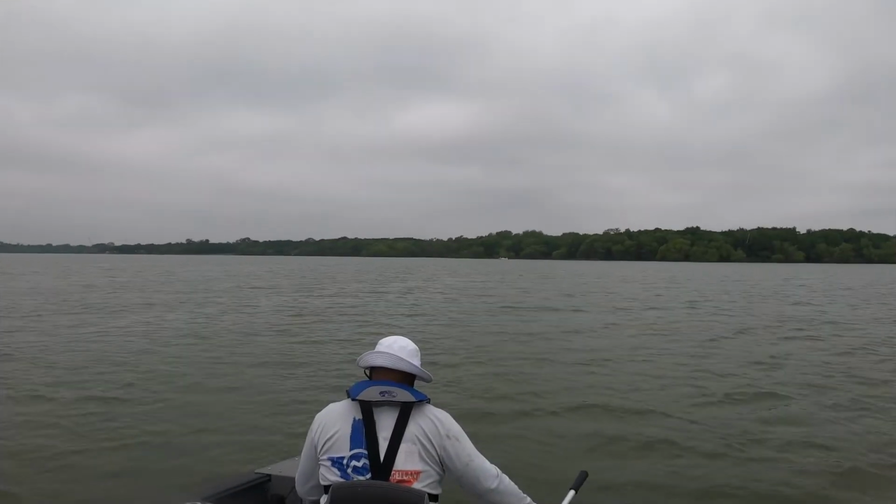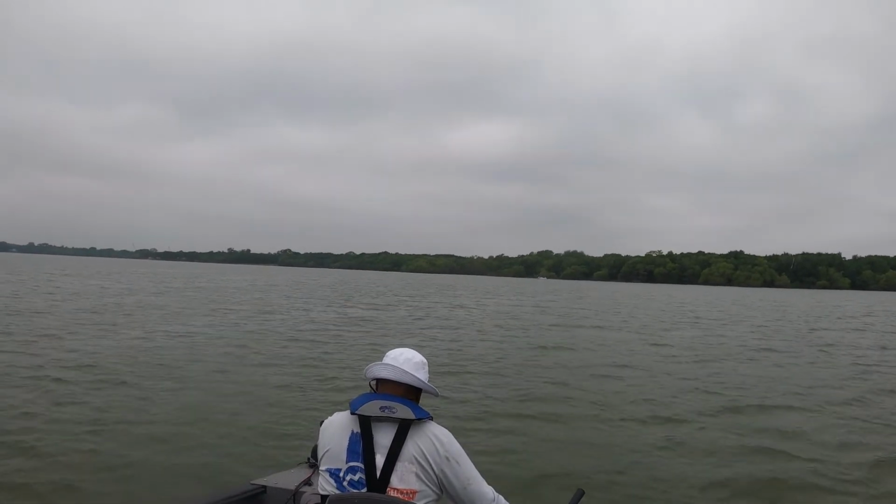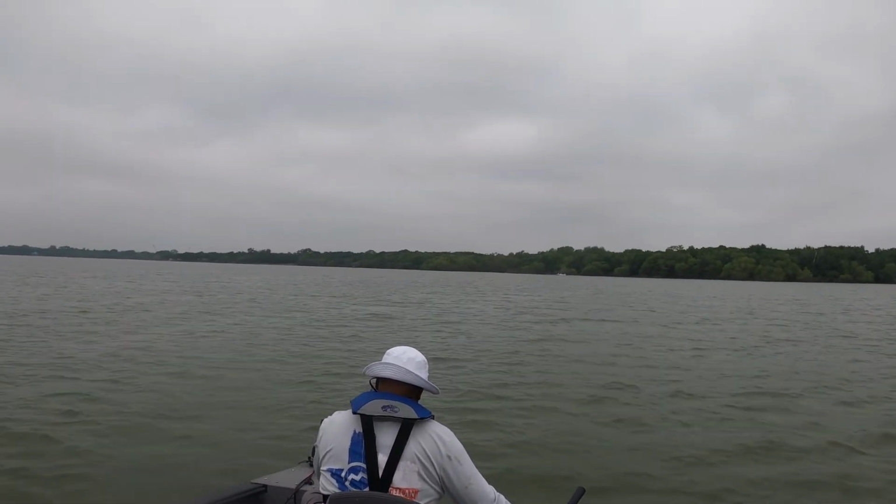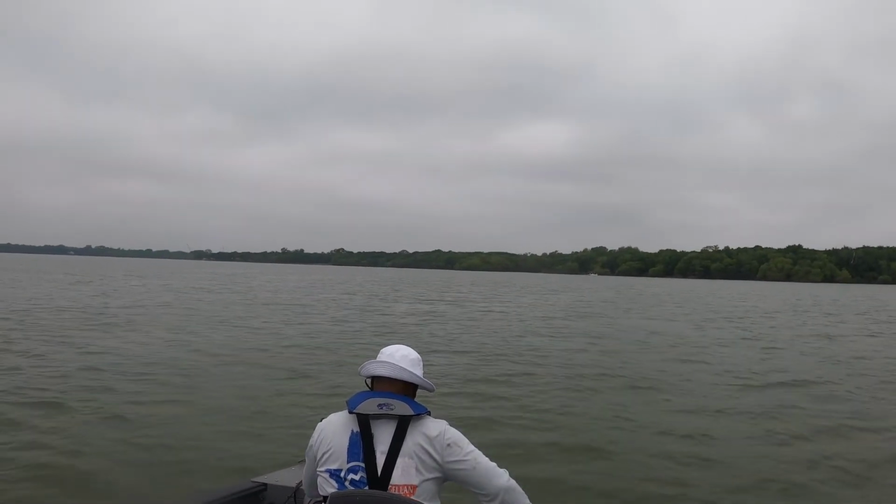So now what Hookset's gonna do, y'all, is just throw it back to the buoy. And now we're gonna see exactly where it is. And if it's not on that buoy, we'll pull the buoy up again and re-drop it. That way we have a reference point.